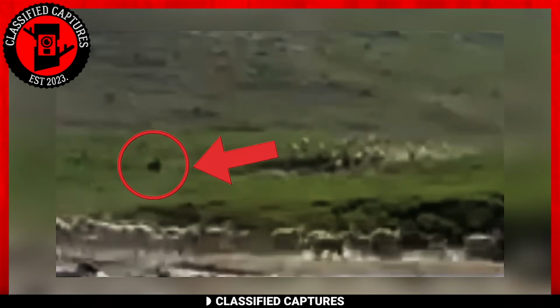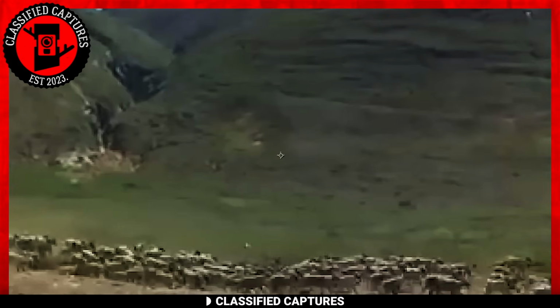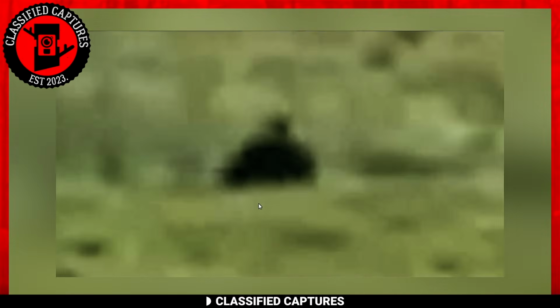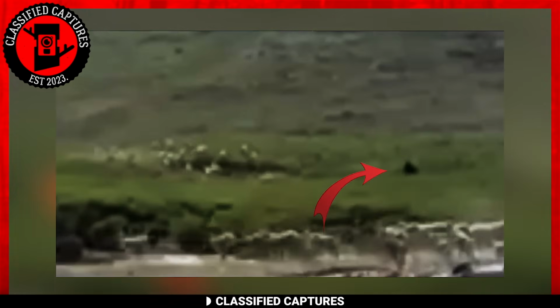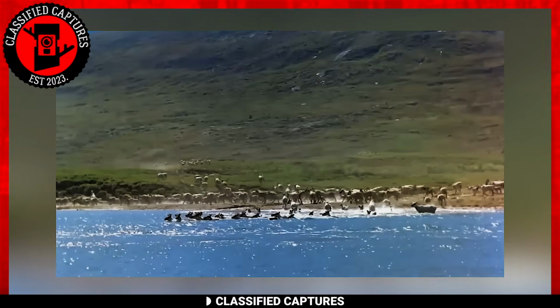If all you noticed in this footage was the caribou running, I wouldn't blame you. The owner of this particular footage had possessed it for a staggering 16 years without realizing there was something peculiar lurking within. It wasn't until he uploaded the video online that the paranormal community identified something the man himself hadn't noticed. Upon closer examination of the footage, you'll notice a dark, shadowy figure trailing behind the caribou. The figure moves with remarkable speed, almost as if it's using the caribou as a form of camouflage.